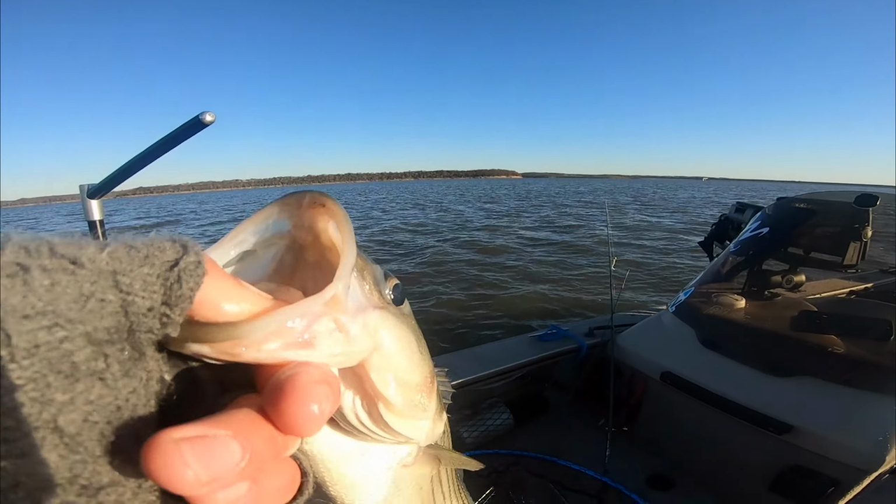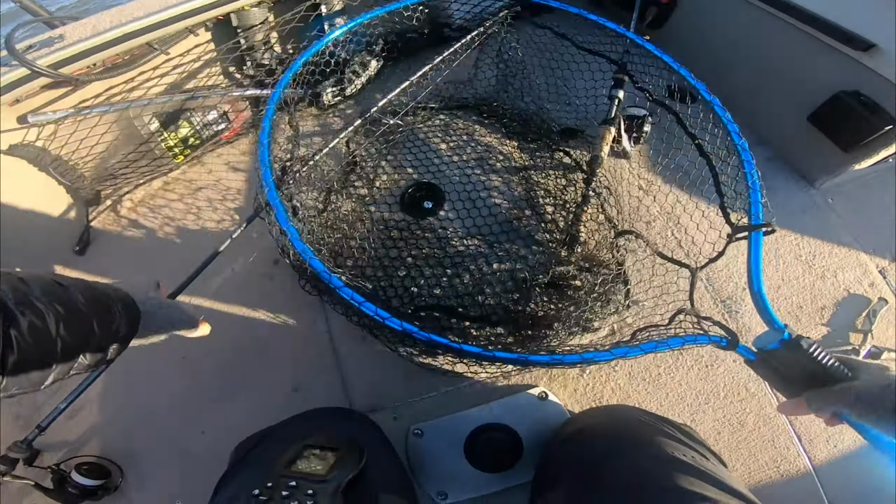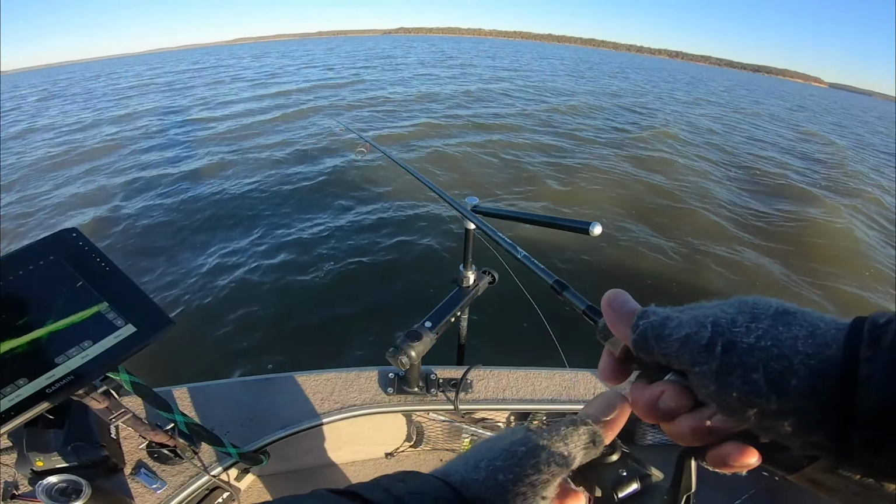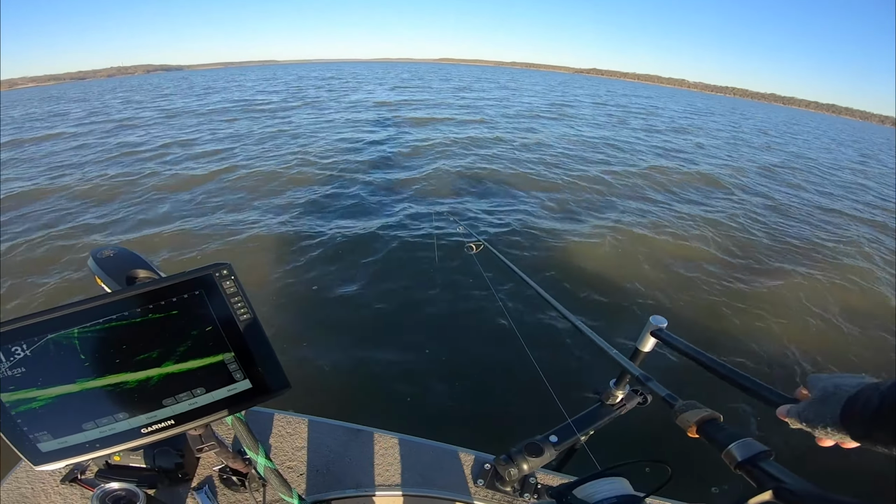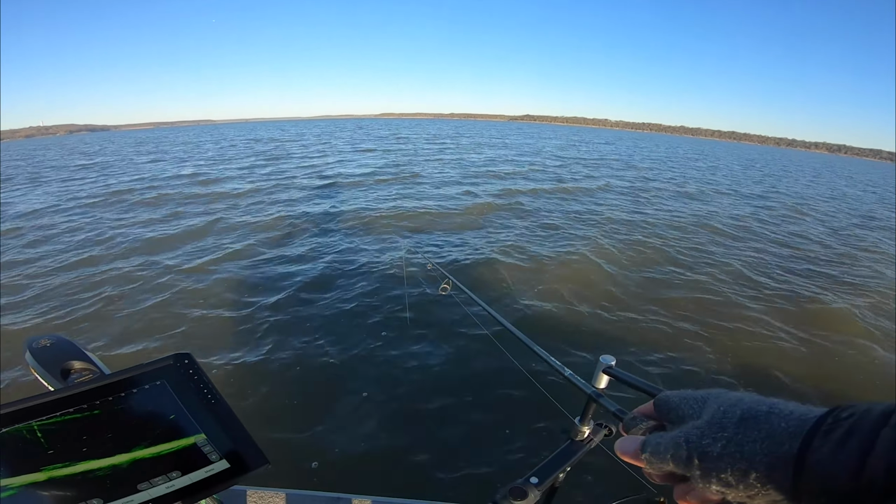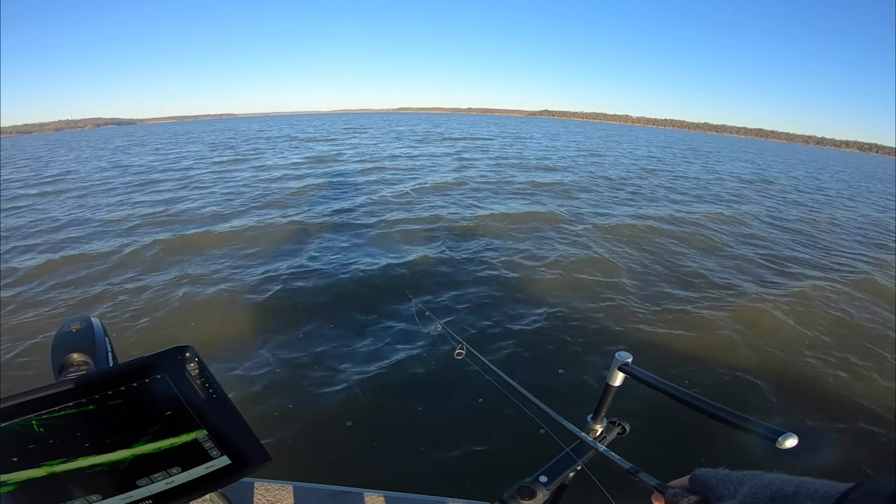That guy actually had it for a second before I set the hook, but yep, just another nice one. Not terribly fat, but we're getting there. They don't really care for the action of the bait at all. They just want it slowly pulled away from them, keep it as close to their face as possible while continuing to just slowly pull it away. That's been money every time.